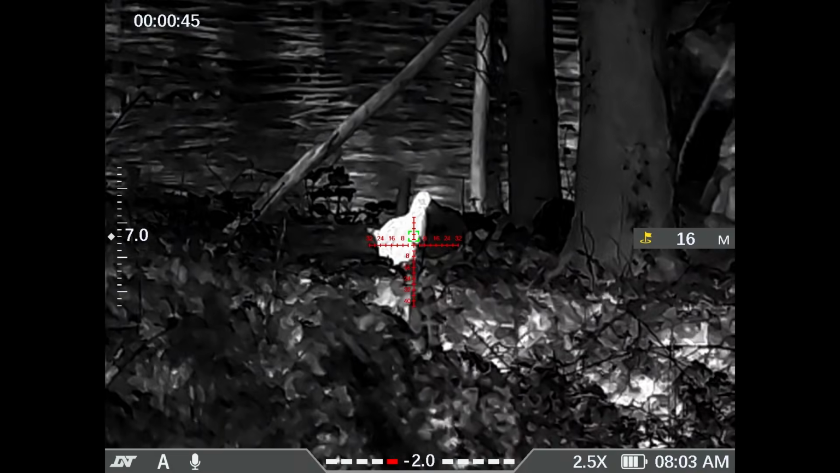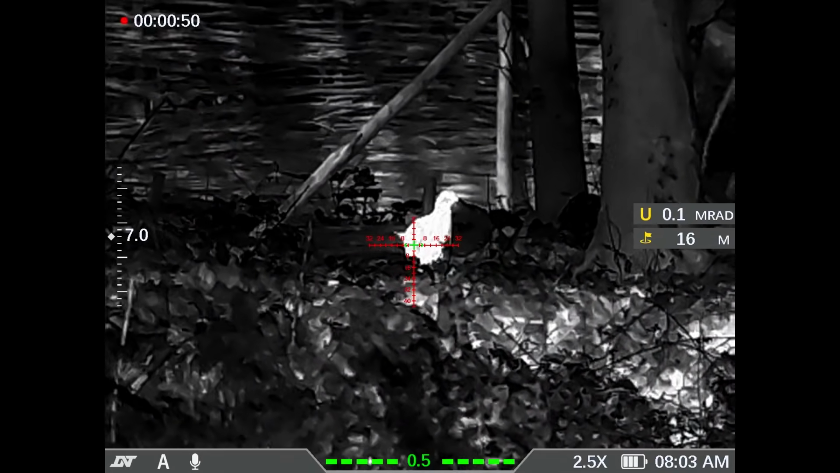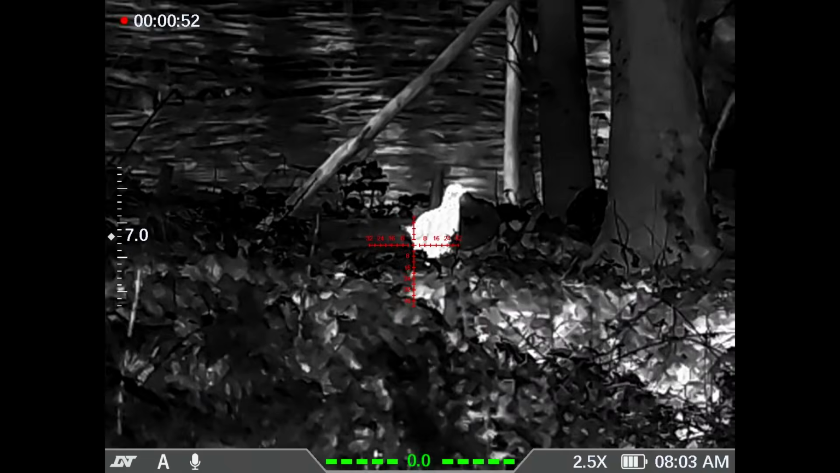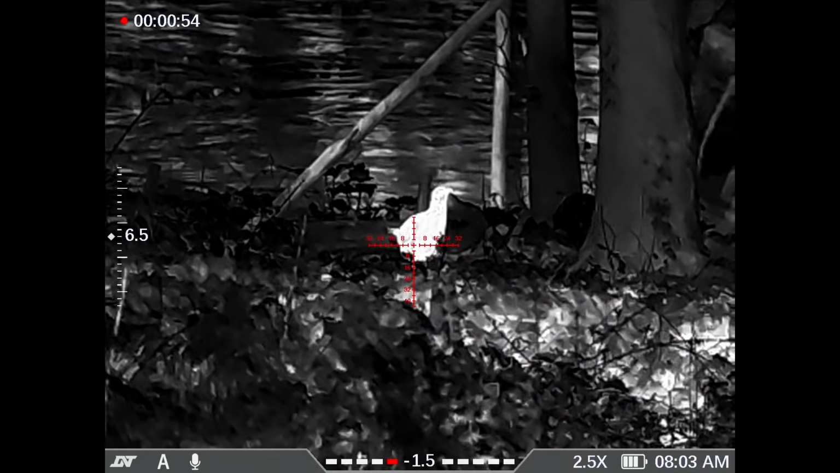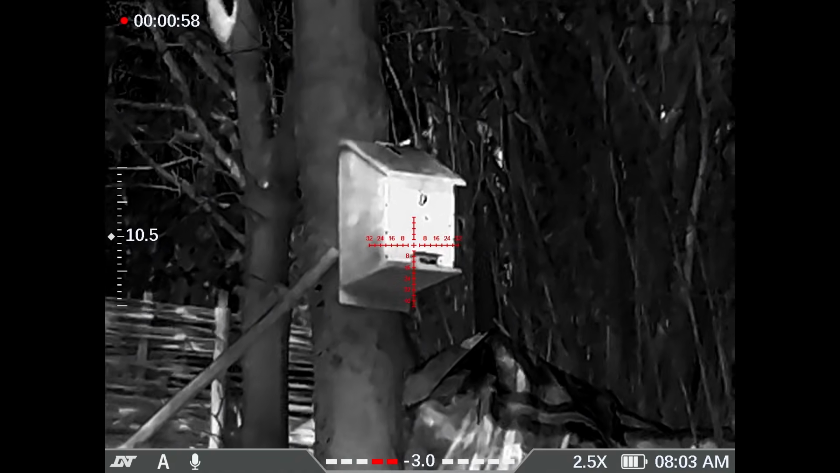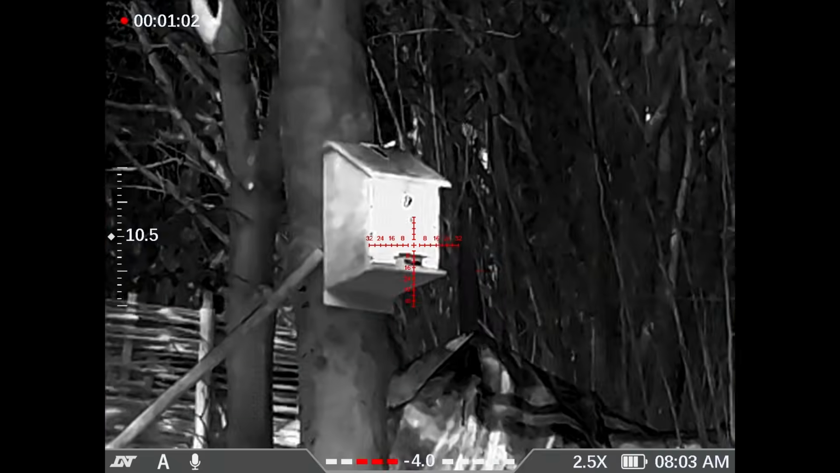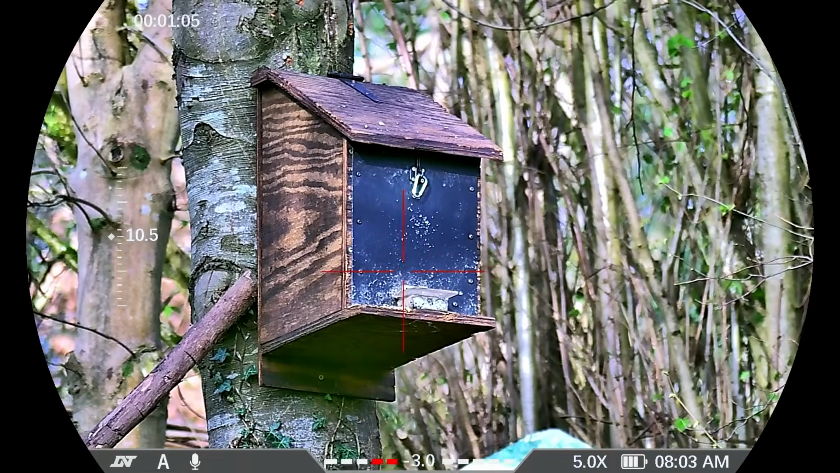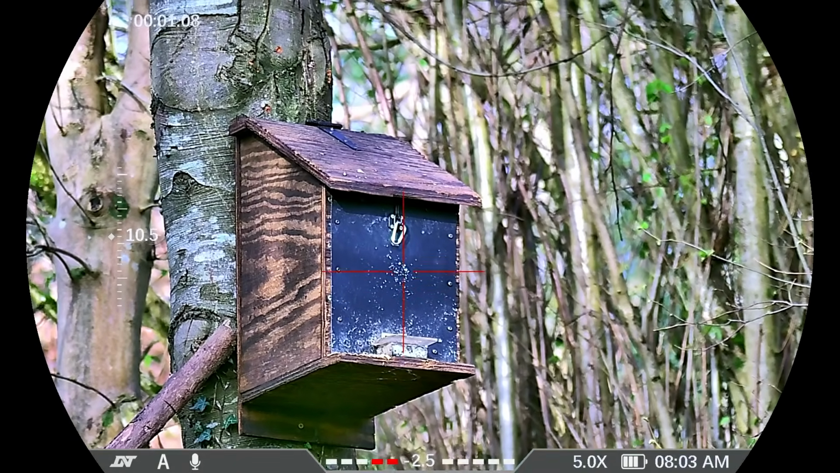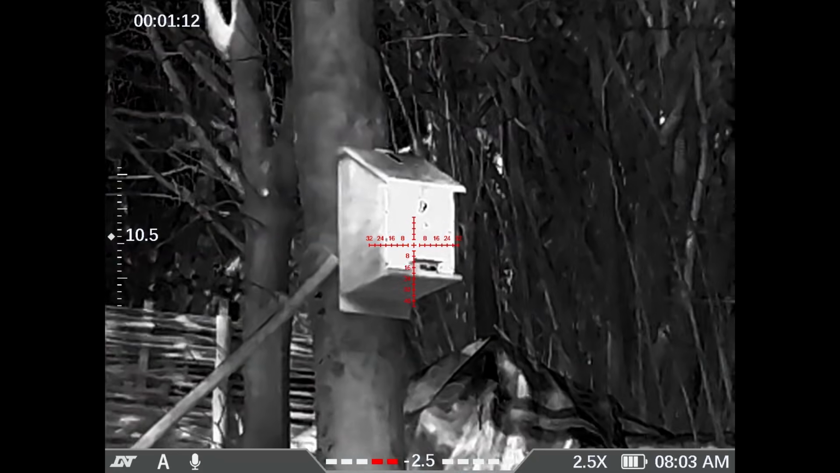Here we go, thermal. Let's get rid of that rangefinder stuff. Look at the detail now on the thermal with a bit of heat. Look at that. So if I go back to daytime, you can see I've got a black metal plate on the front of there, which is obviously heating up much quicker being black.